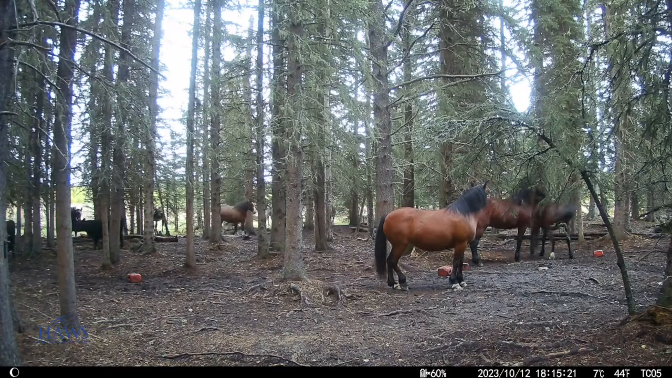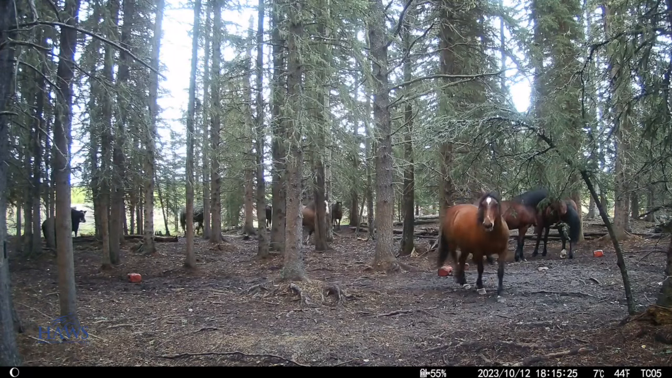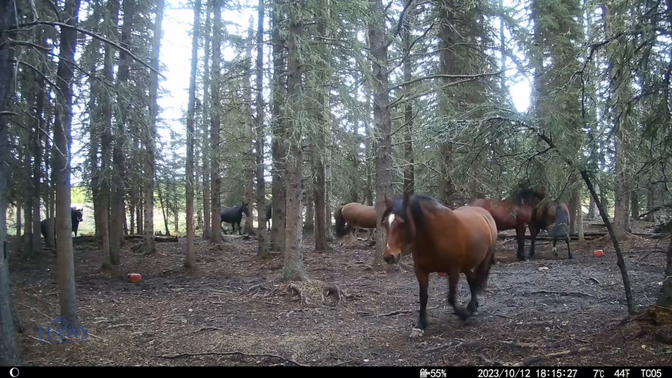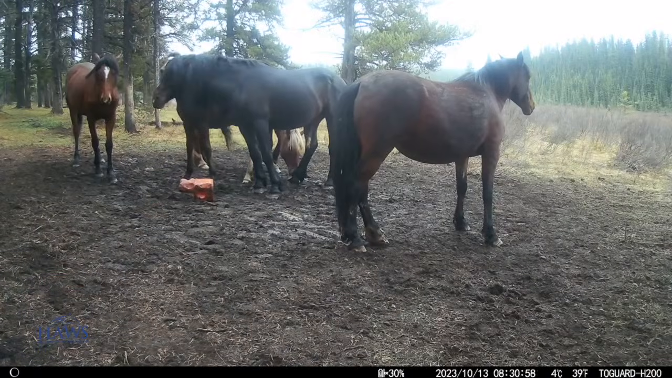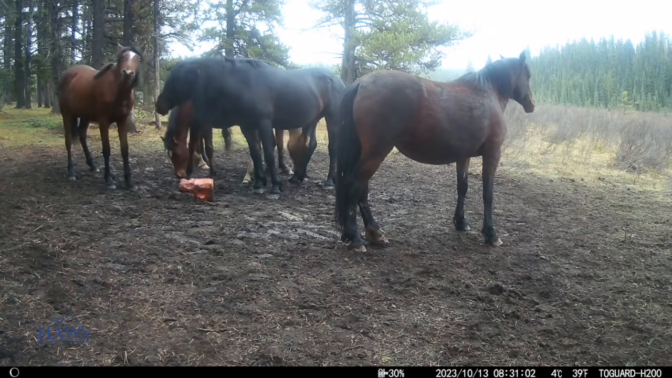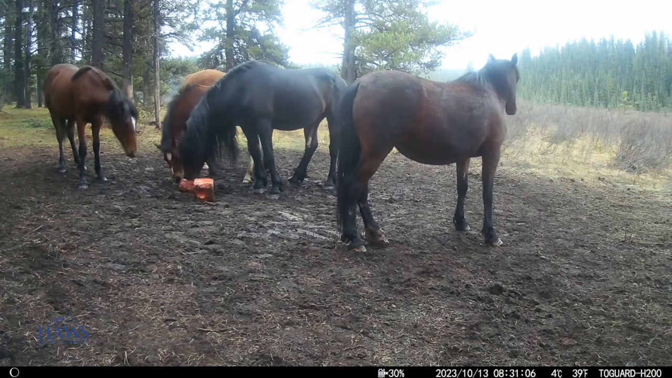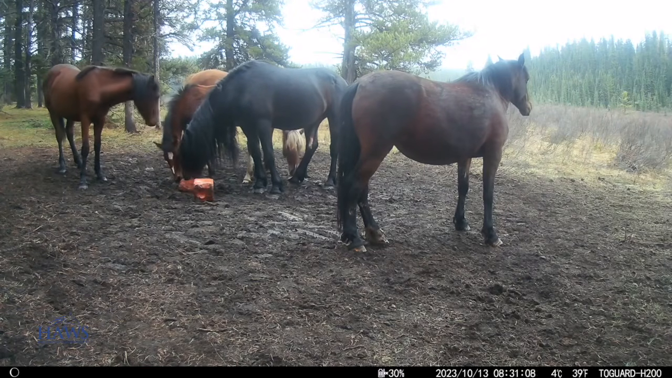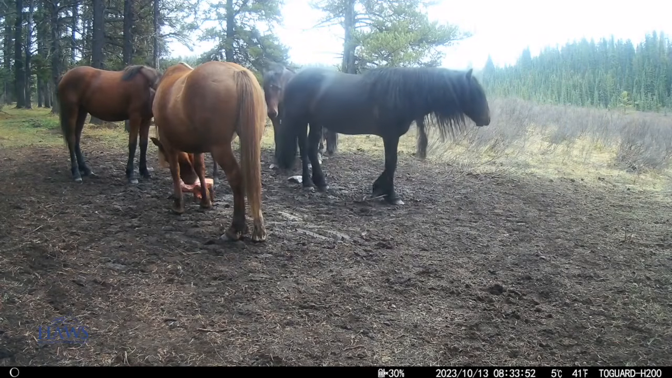Look at these guys now. They're mixing in here with the cows, and we got different stallions having chats and lots of activity going on. There's a little look at Goliath's band again. Still have their colt right there, and he's getting to be a good size.